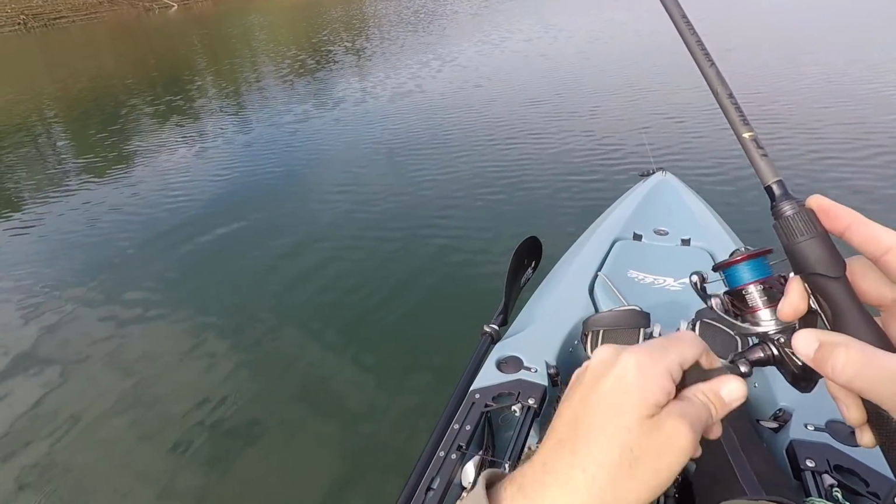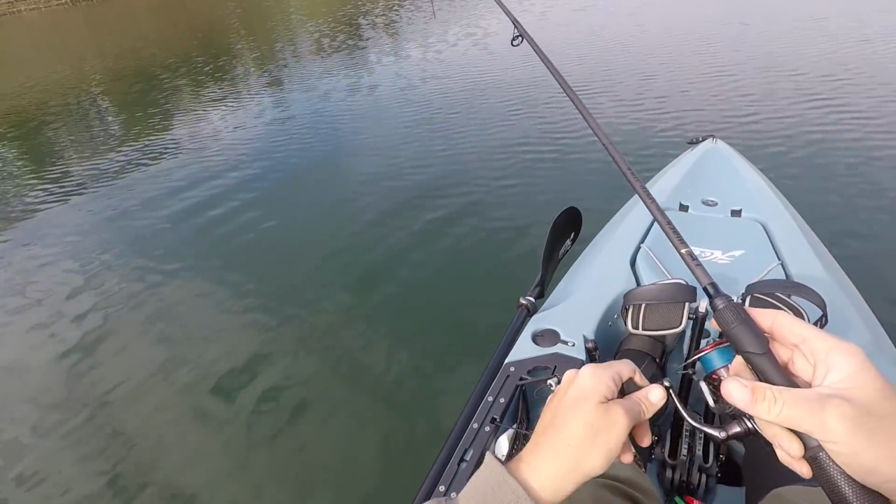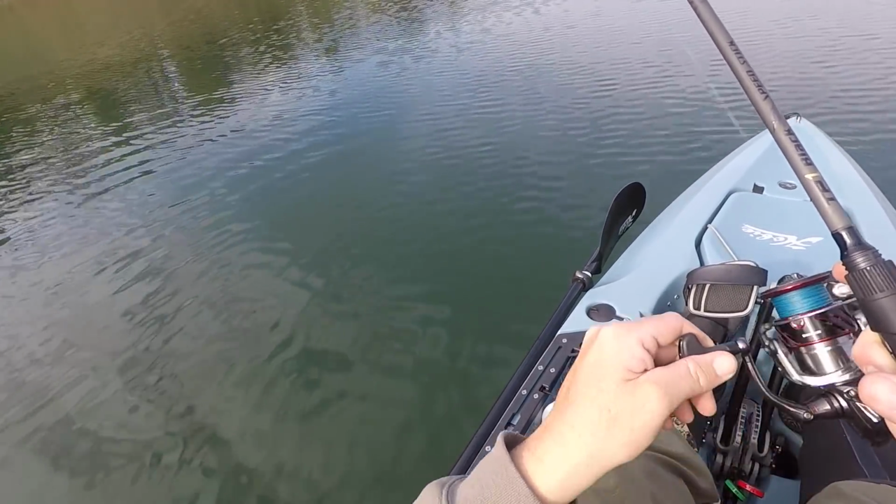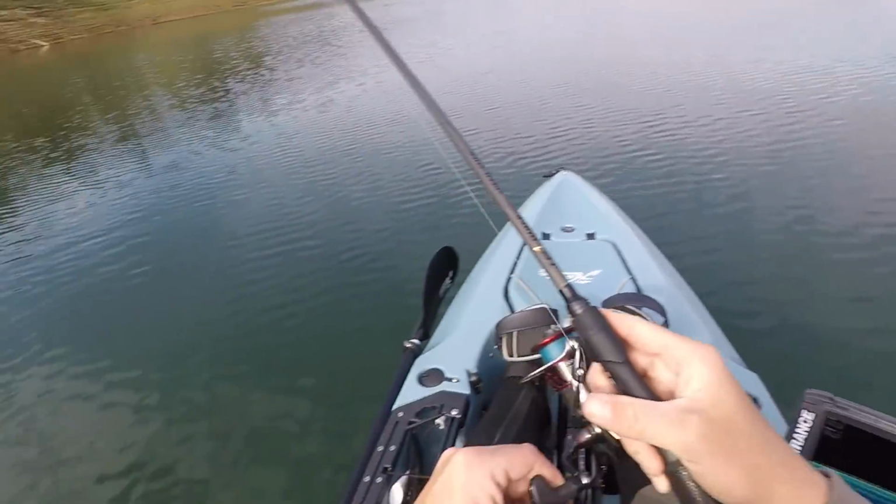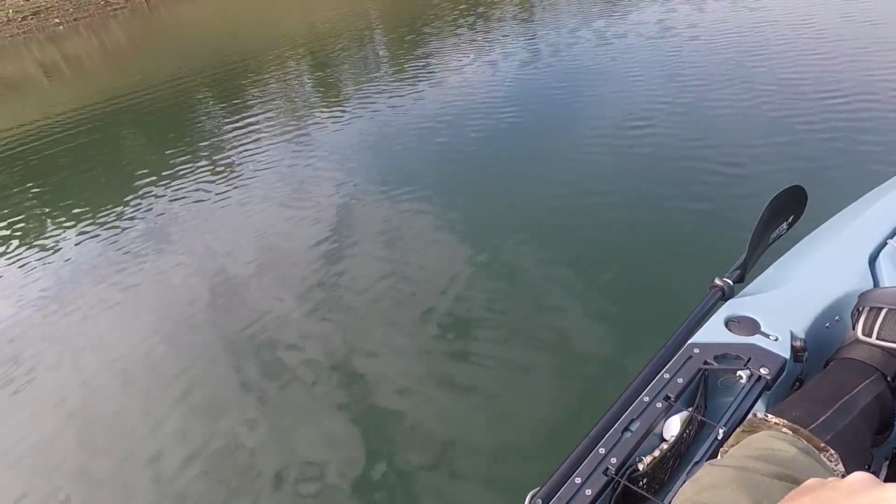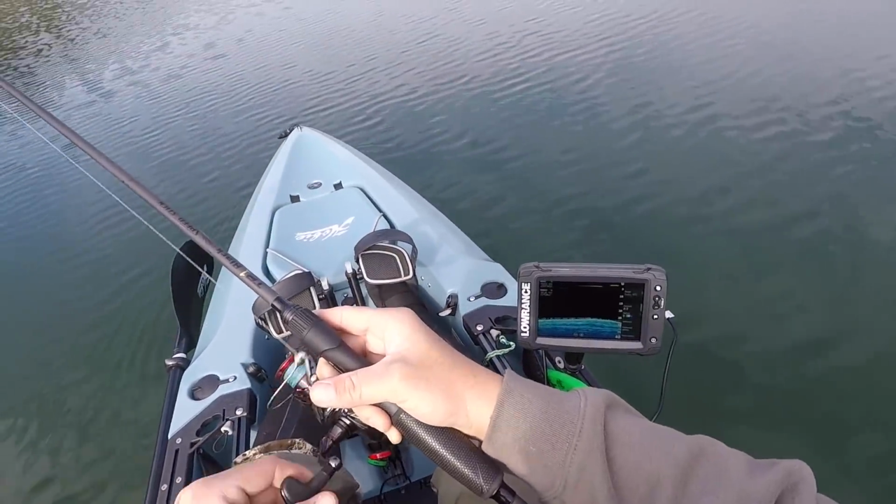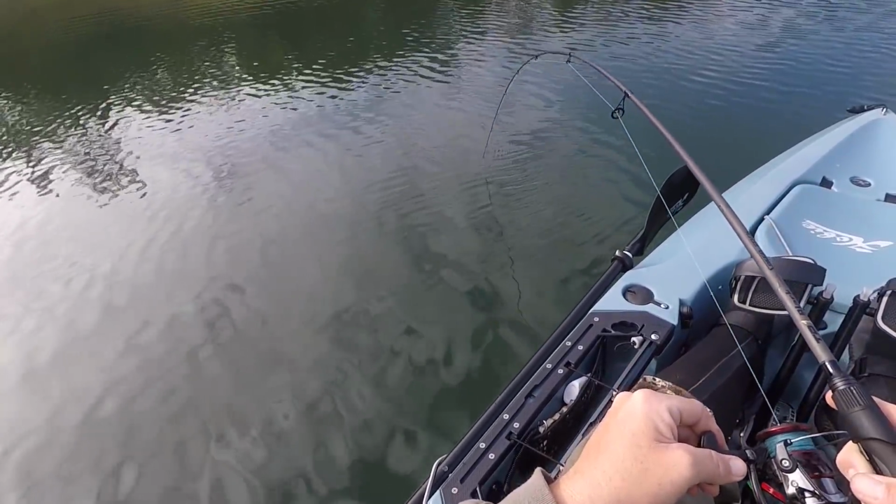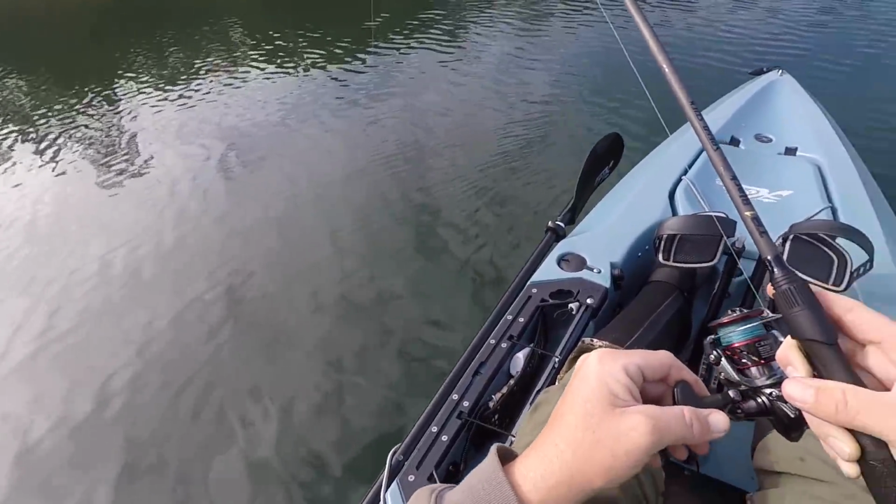Okay, we are finally on a fish. Oh, it's just slow dragging. About 40 feet of water. This is going to be a spot.